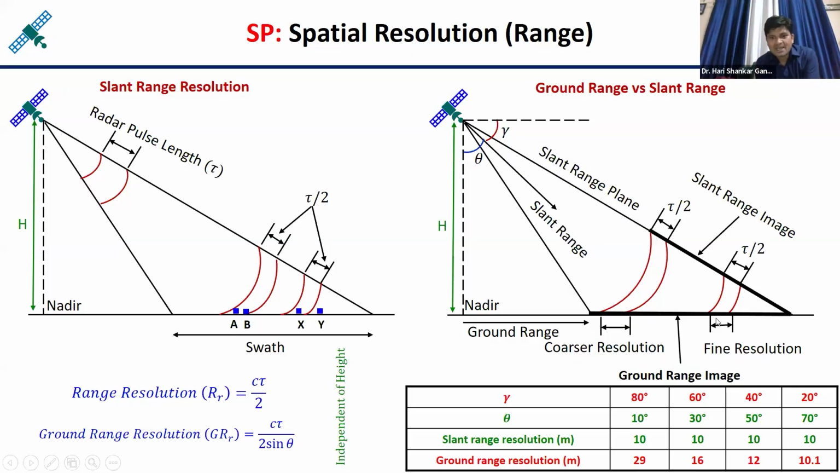Here you can see in the near range, theta is small, and in the far range, theta is more. Let us say far range is 70° and near range is 10°. In the near range, the pixel size is 29 meters, but in the far range, the pixel size is 10 meters. It means at far range, the spatial resolution is better. In near range, the spatial resolution is coarse.